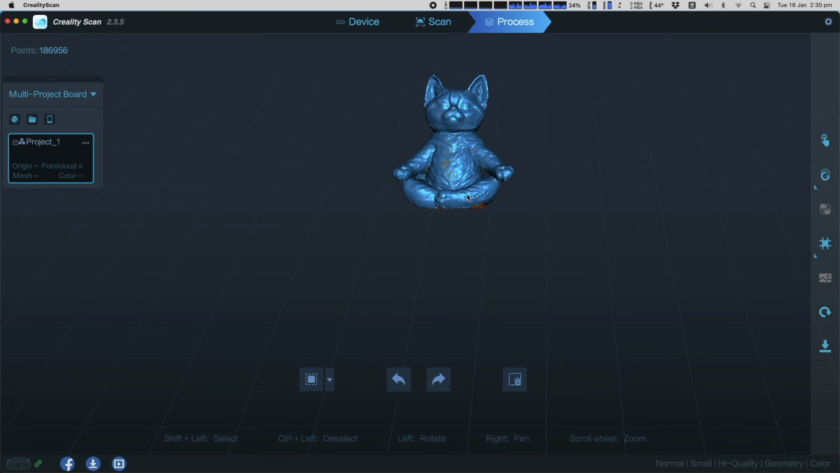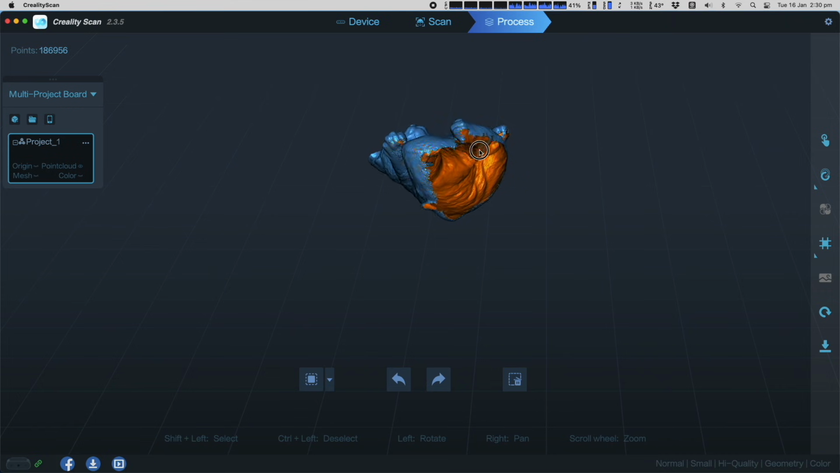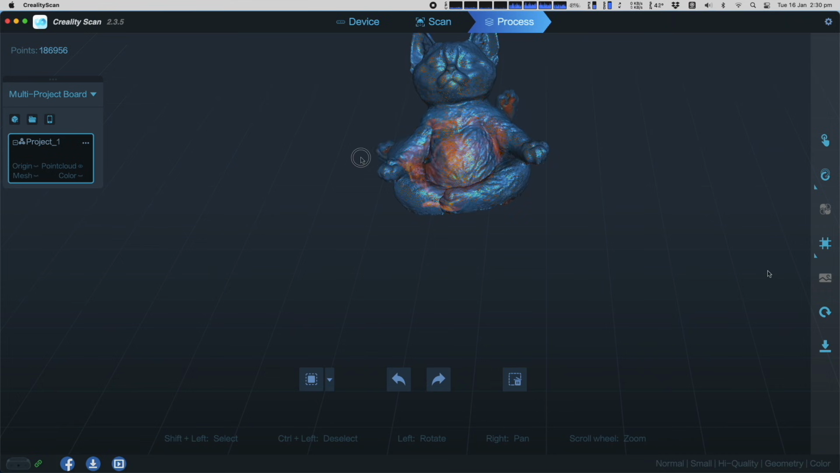I'm now pretty happy with the end result, so the next option is to redo the mesh from the updated point cloud, which you can do with this button here. Rather than use auto, I'm going to select manual, because I have a small issue if I plan to 3D print this model. 3D models for printing need to be manifold, which basically means they need to be solid and without any holes in the geometry.